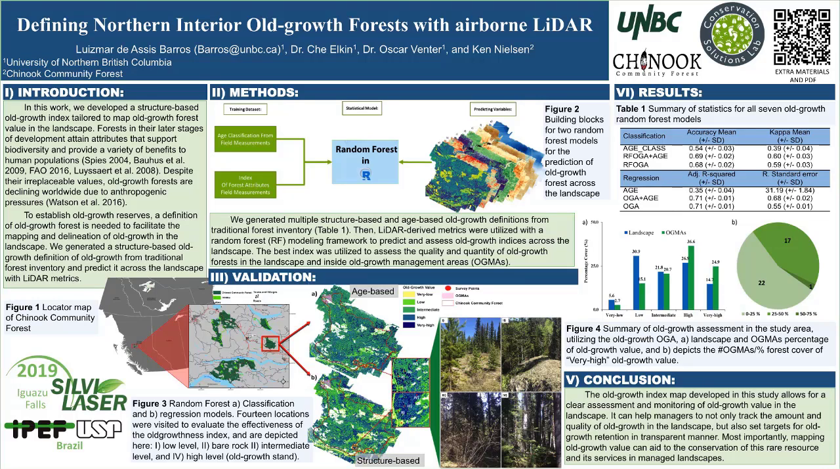This research brings light to old growth and OGMA's definition and their assessment through the use of fine-scale remotely sensed data, LiDAR. More importantly, the identification of the amount and location of old growth forests over the landscape can contribute to the conservation of this rare resource and its services.